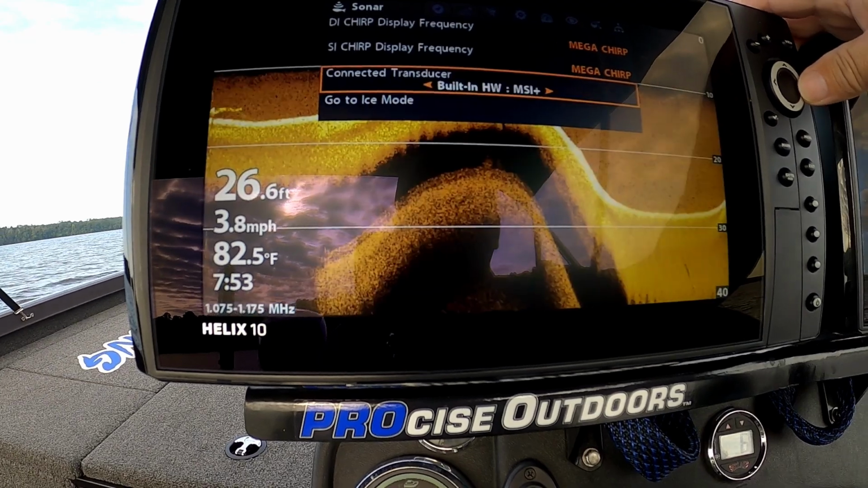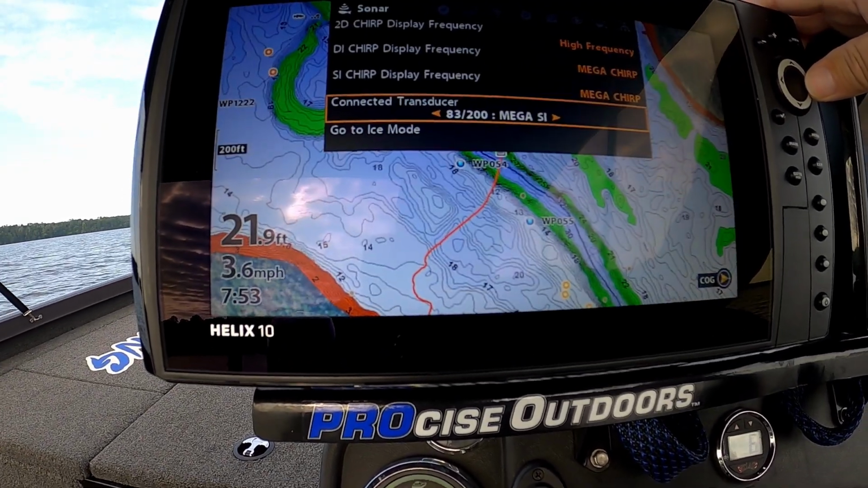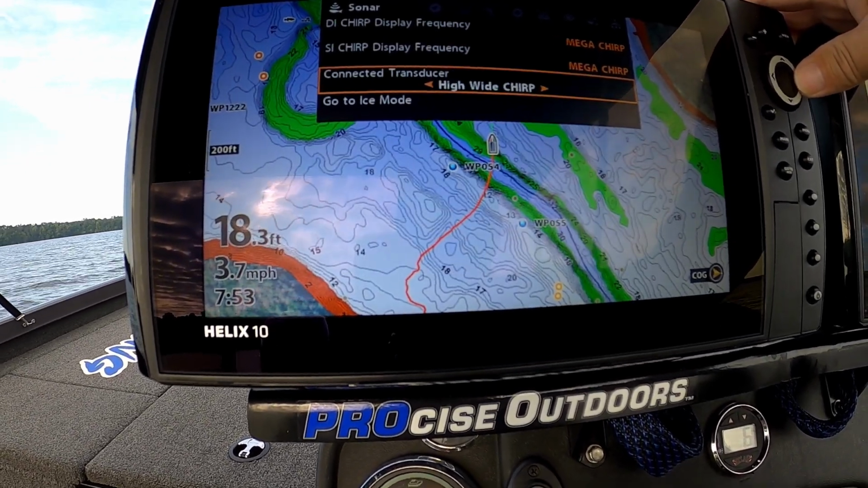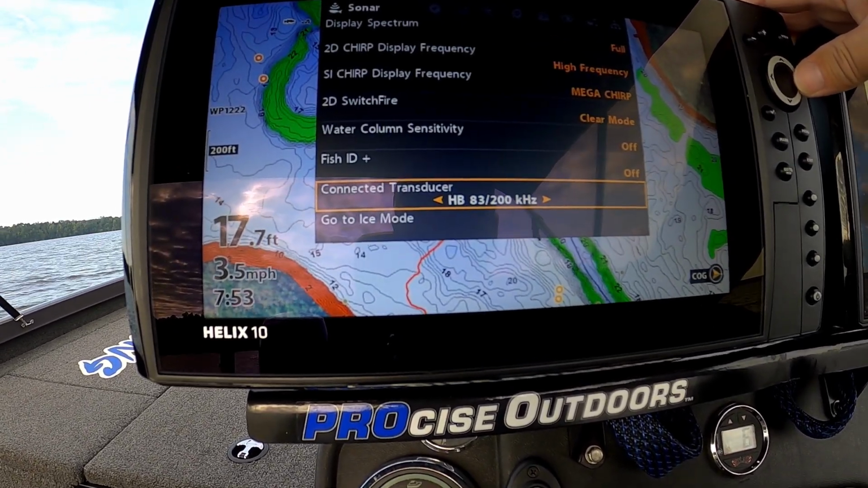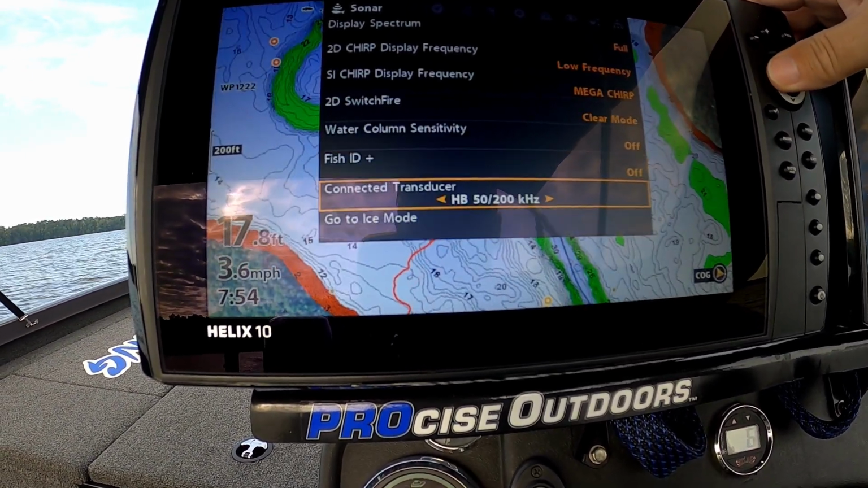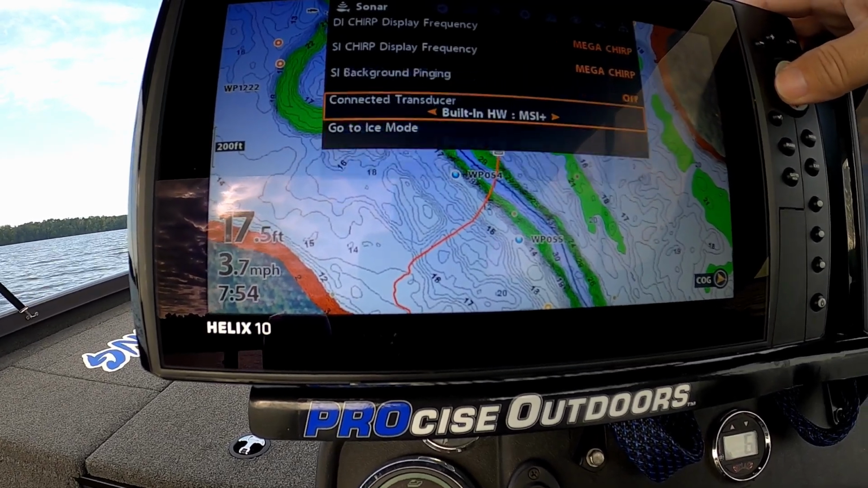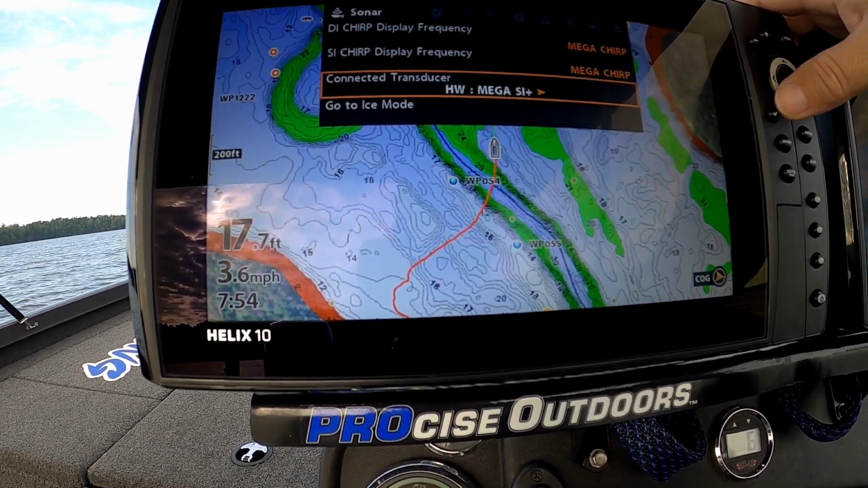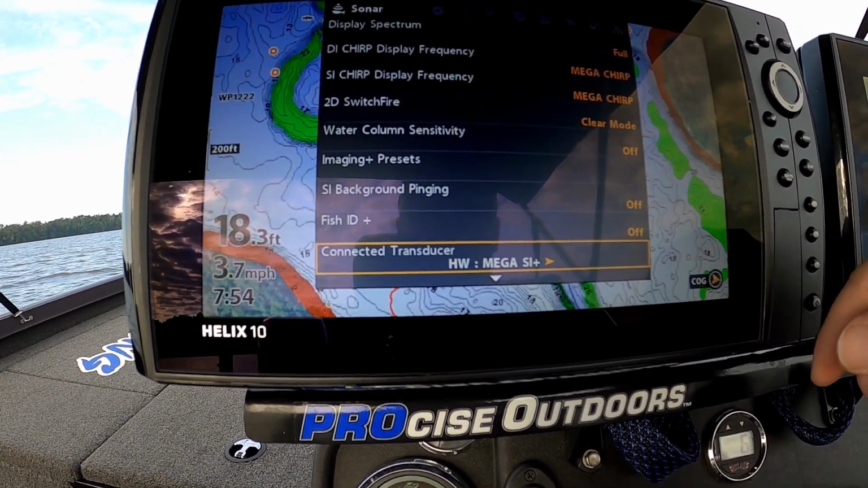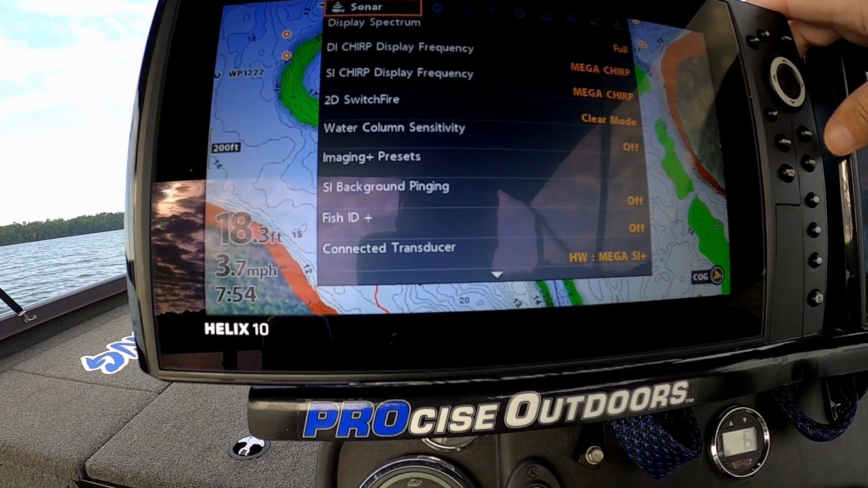Let's see what other choices we have. So it looks like the Mega SI Plus is the one that we're going to be using this morning.